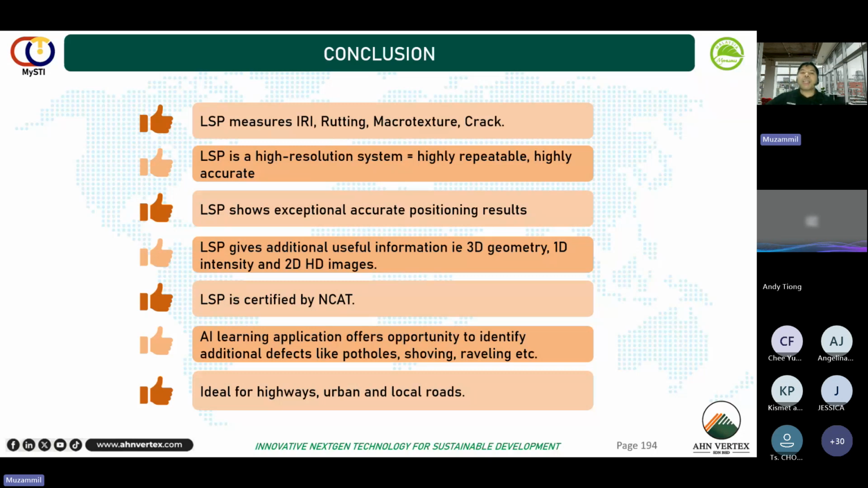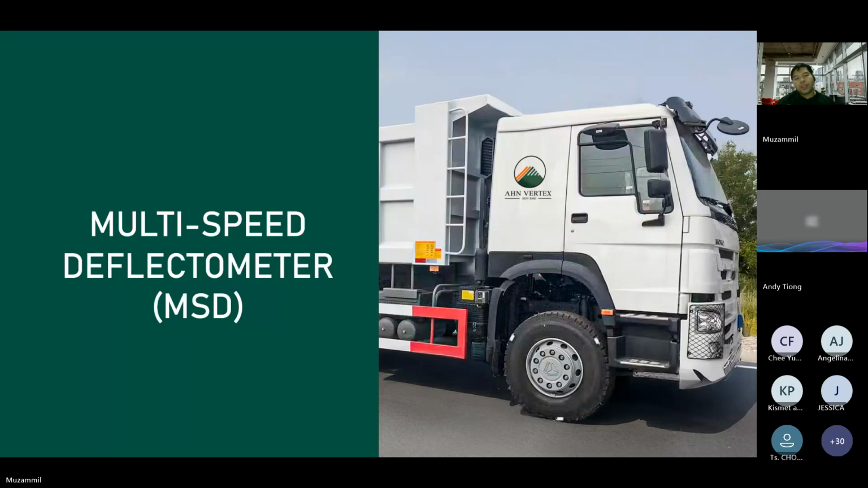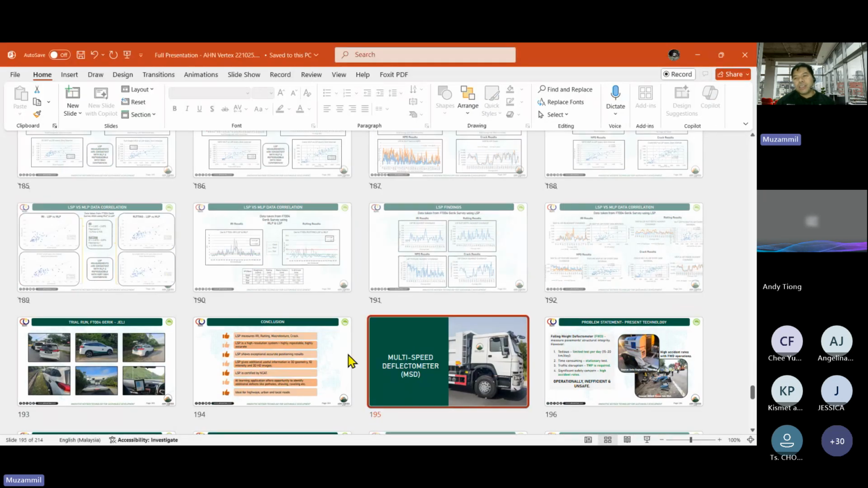It's also ideal for any type of road. You can do it on highways, urban roads, jalan kampung, local roads, in Sarawak, everywhere. It doesn't matter. So I think that's all for the LiDAR scanner profiler, Angelina.